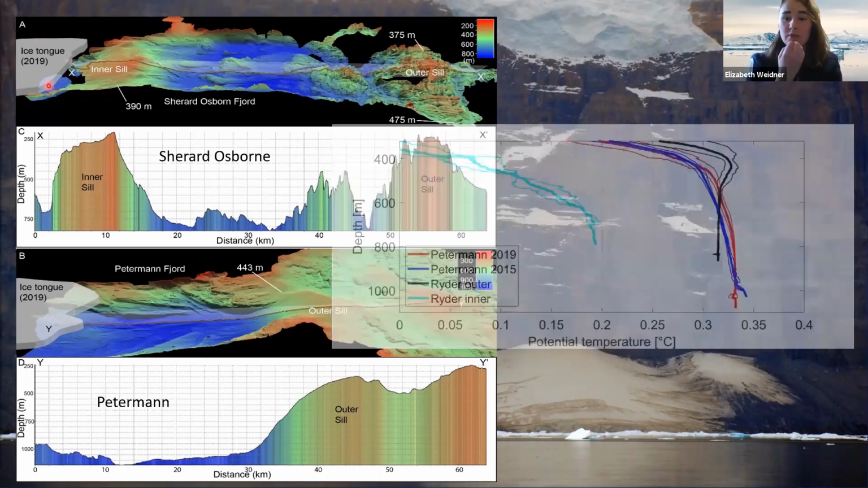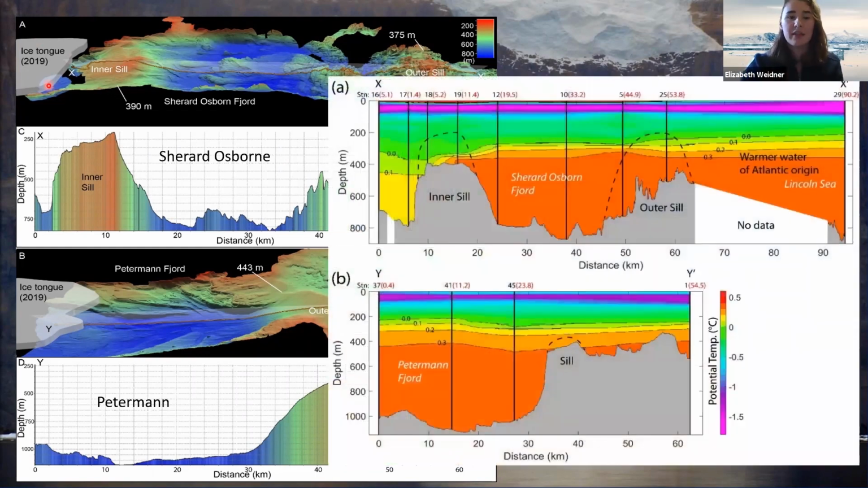And this is a figure that shows those trends even more clearly, I think. So again, we have depth here, and then we have distance from the ice tongue. So this is the ice tongue. This is the mouth of the fjord, both for Sherard Osborn Fjord and for Petermann, colored by potential temperature. So what we see in both cases is that there is warm water, and it's of Atlantic origin in both fjords. In Petermann Fjord, the sill here does not prevent that water from entering the fjord and making its way all the way to as far inward as we could map.